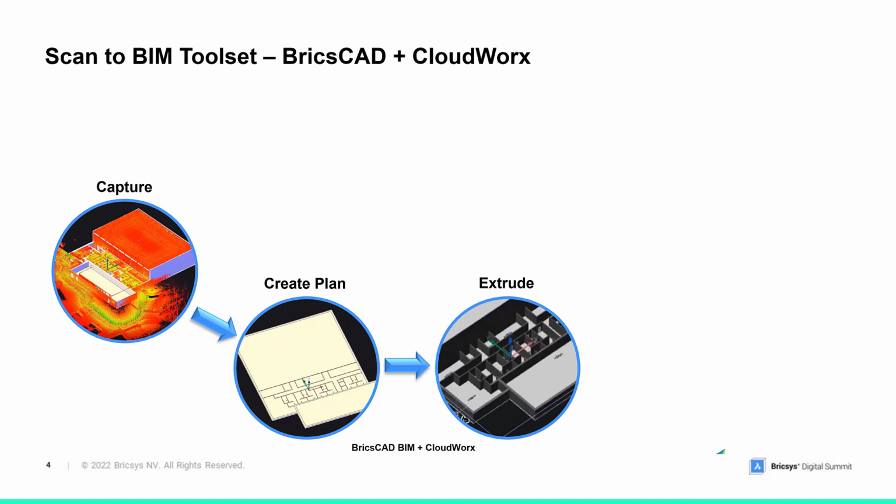Also within CloudWorx, as I mentioned before, there were multiple ways to accomplish these results. In CloudWorx, we also have tools to take polylines and also turn those into extruded 3D objects.